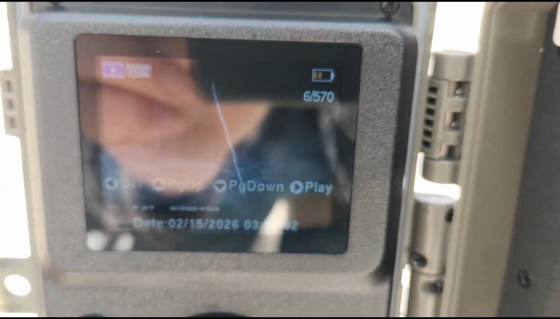So we have 570 photos. Let's just scroll through these quick. We'll look at some of these, see if we see anything worth looking at.